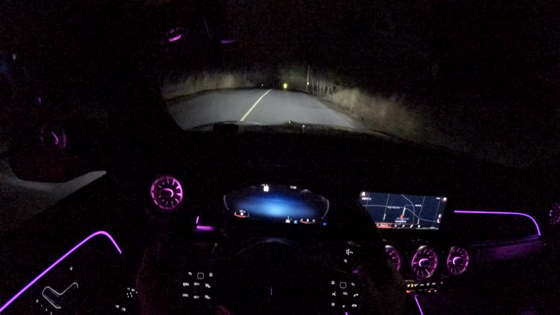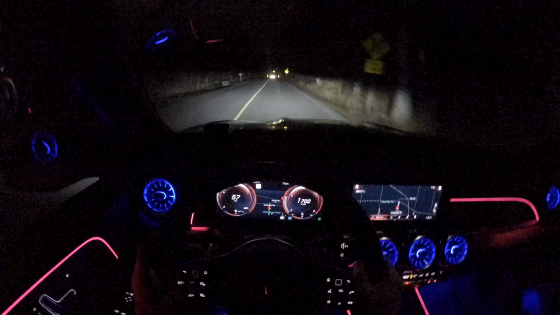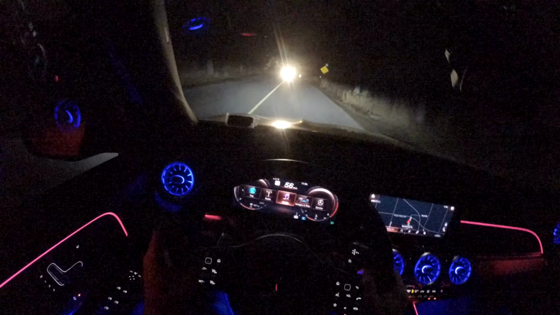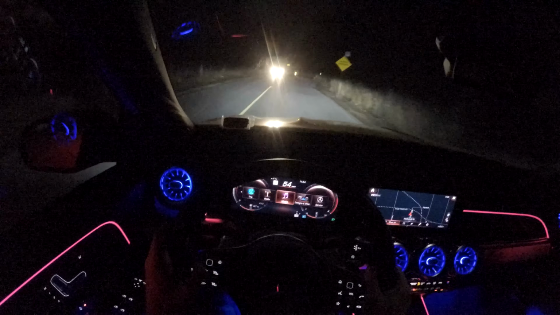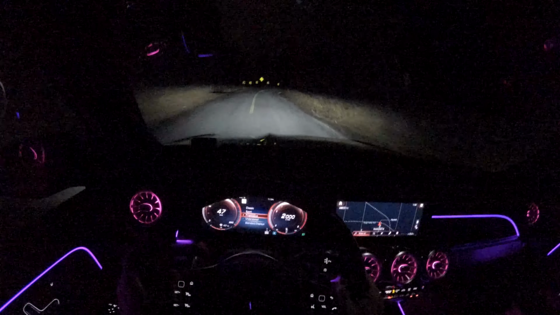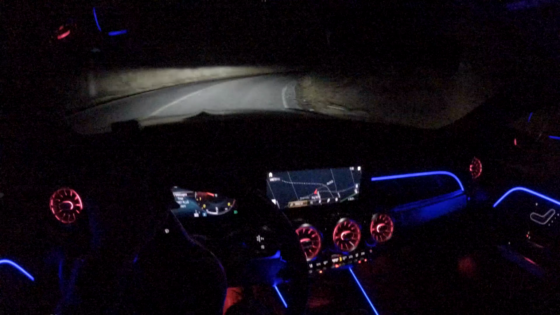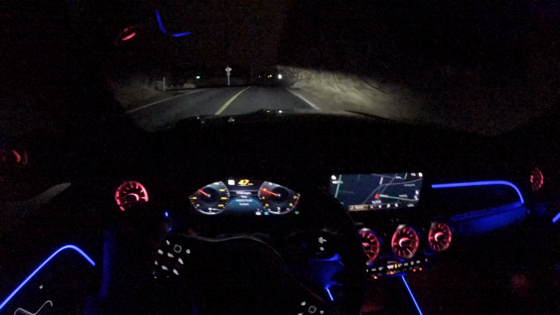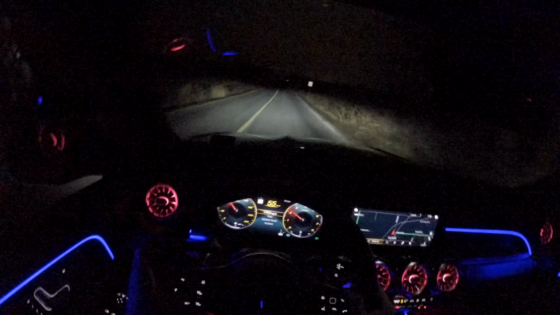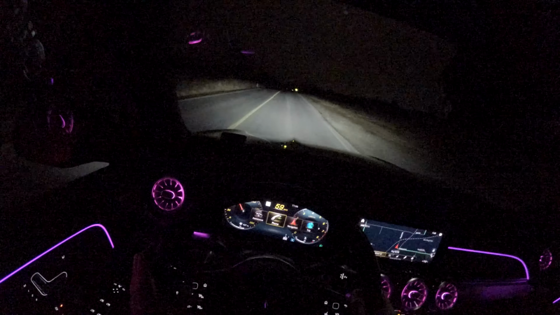Go back into a different display mode here.